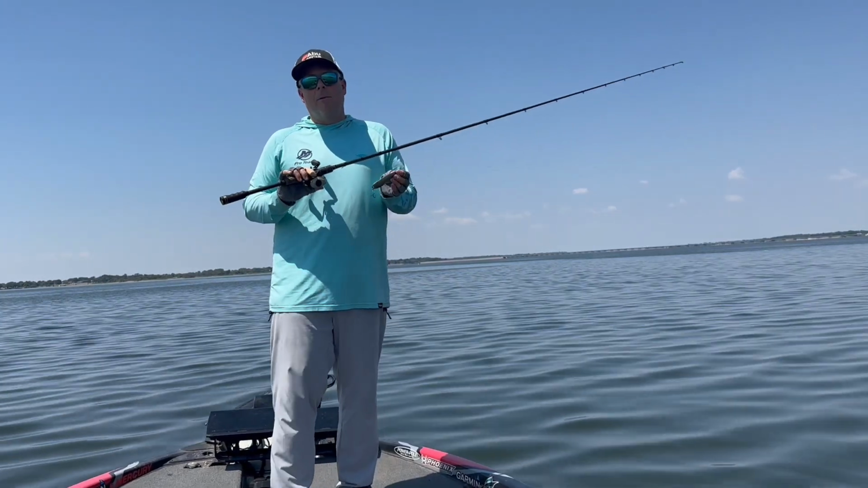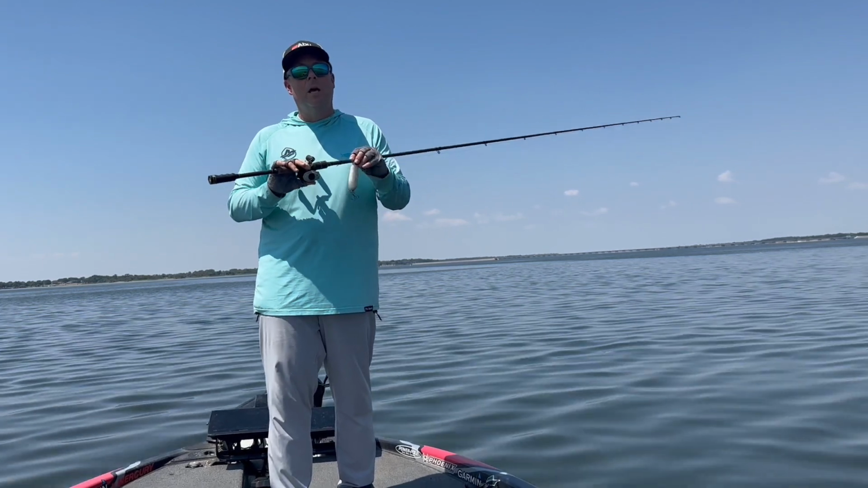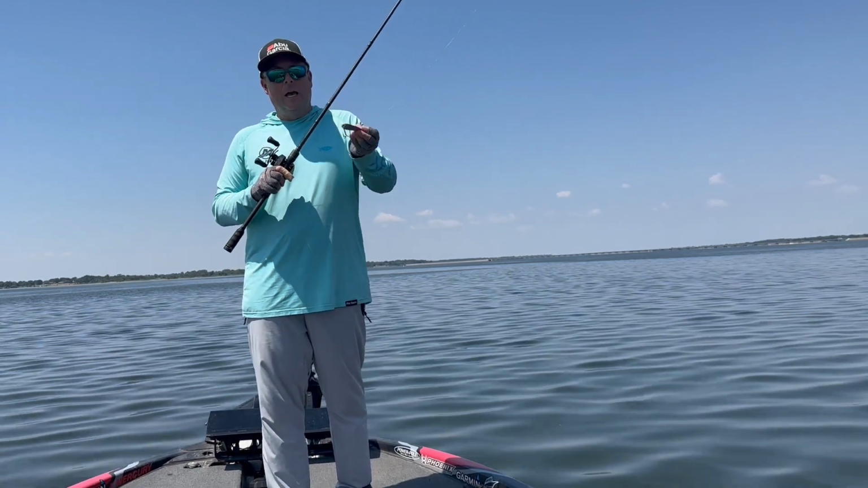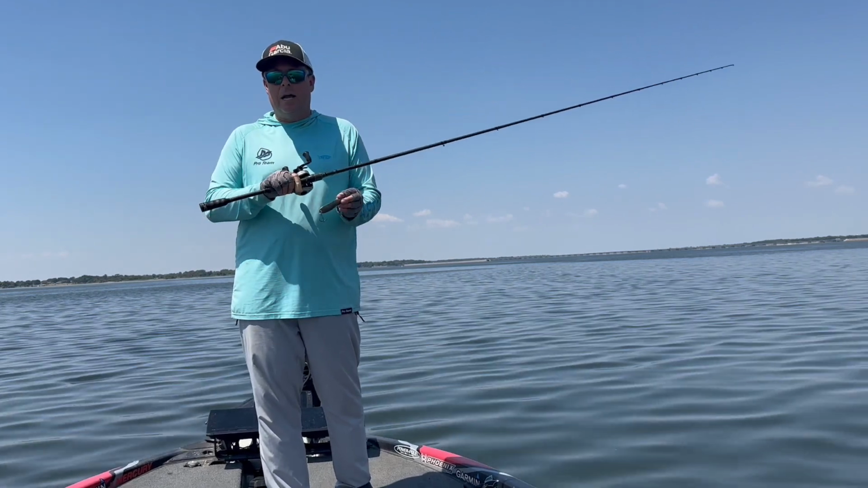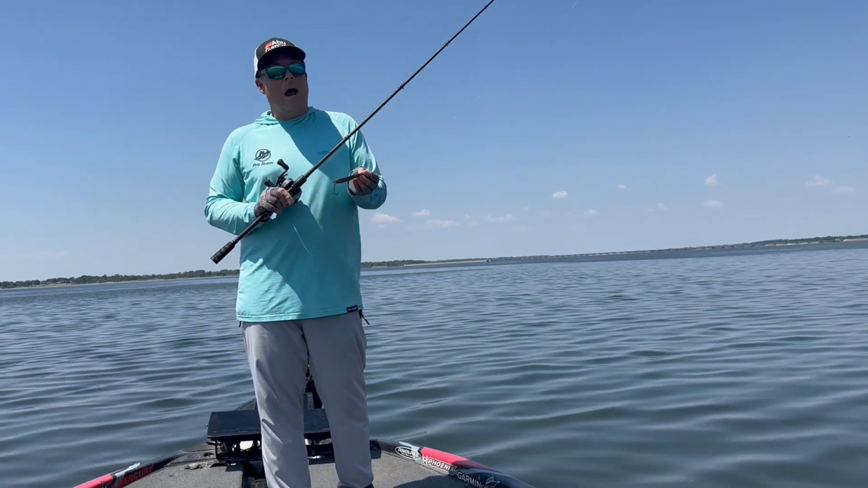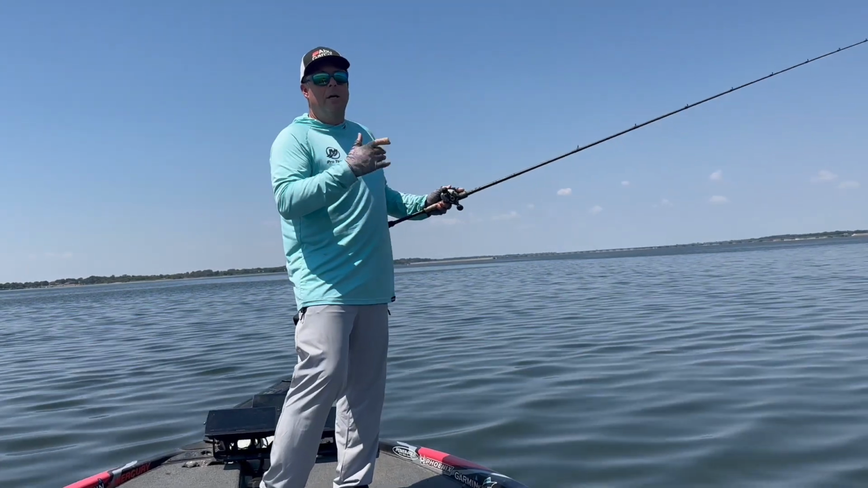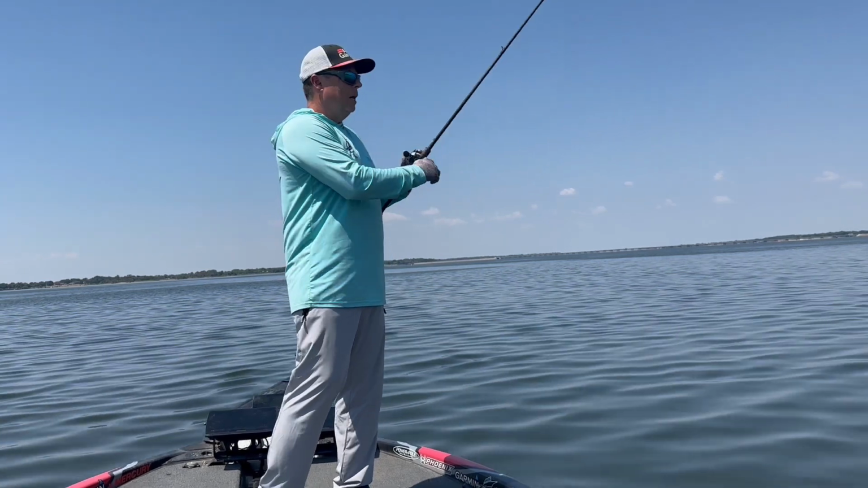So the biggest thing to talk about on a Flutter spoon is the flutter that it has, hence the name Flutter spoon. If you feed it total slack, if I throw it out there and don't follow it down, if I just keep a lot of slack in my line, it's going to make this really wide flutter going down. It's kind of like a dying shad. They love it. A lot of times, if they're active, that flutter is going to make them eat it. The way we all started doing it is we would throw it out there, you rip it up, get a really fast rise, and then that flutter, and man, they would smoke it.